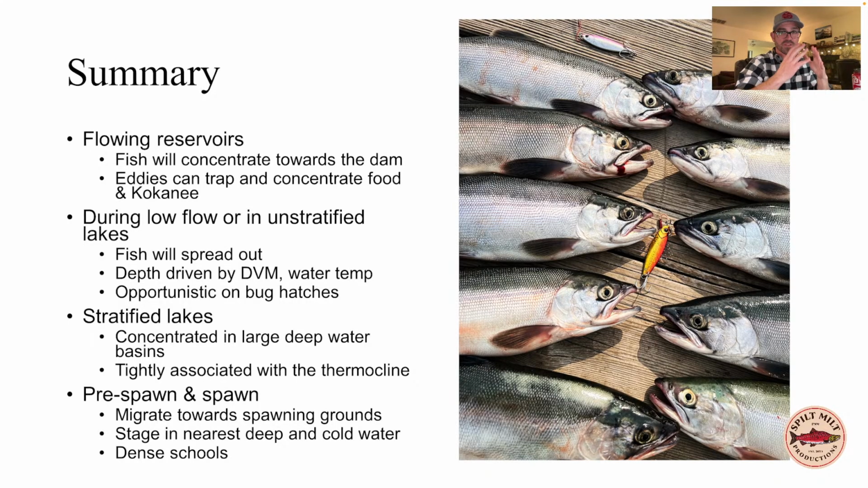If there's just a uniform, mid 50s from surface down, then they're generally going to be near surface because that's where the phytoplankton and zooplankton are going to be. I think Fontenelle is a really good example of this. It's fed by the Green River year-round. It stays cold. The kokanee just stay on the surface the whole time. They almost never drop. And they're also going to be opportunistic and take advantage of those short-lived bug hatches to really pack on some weight.